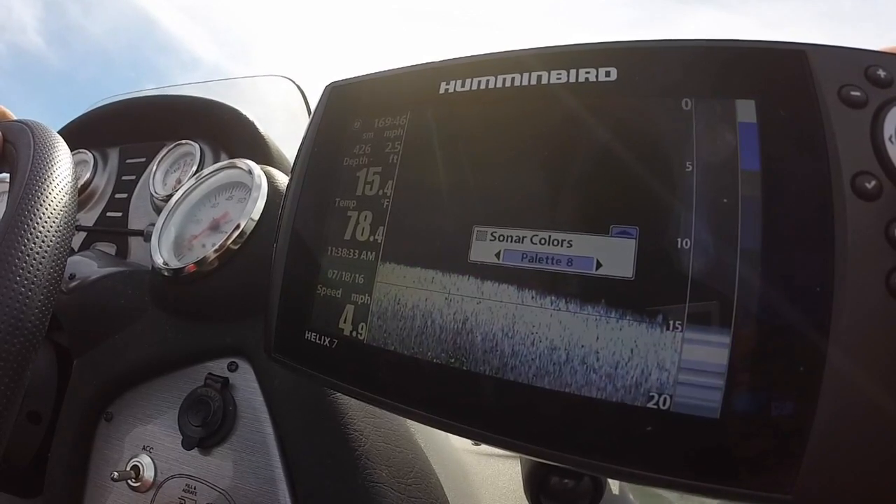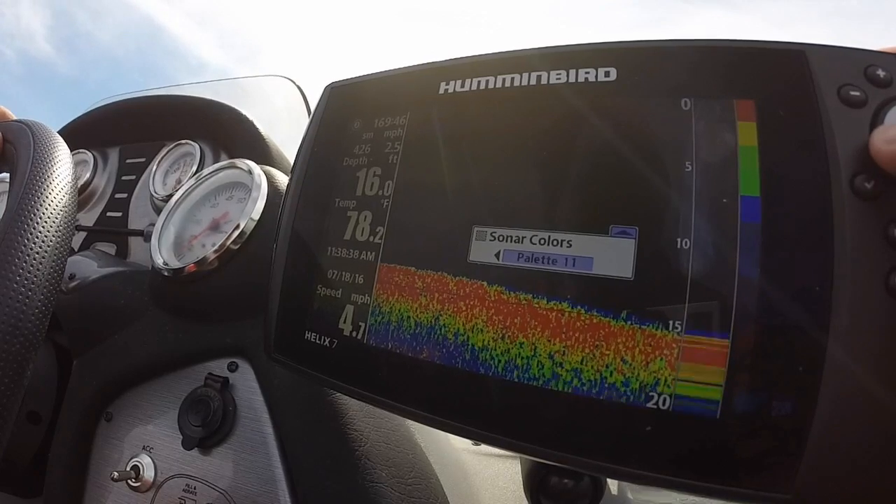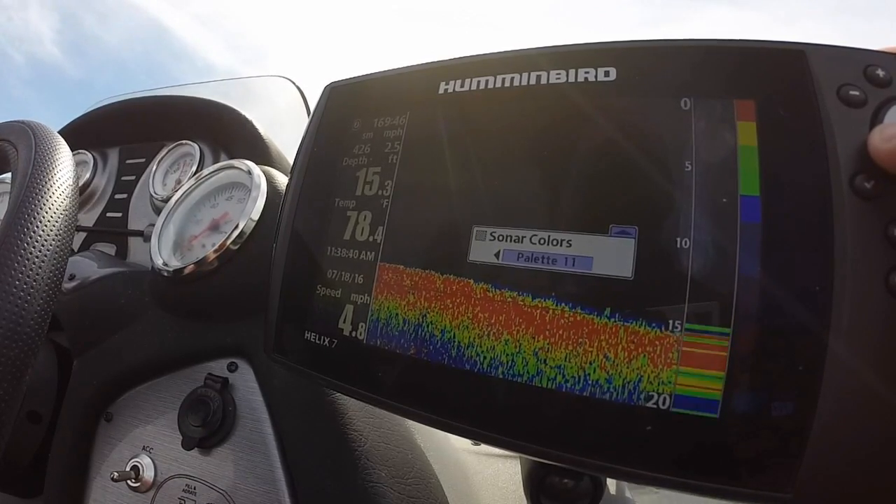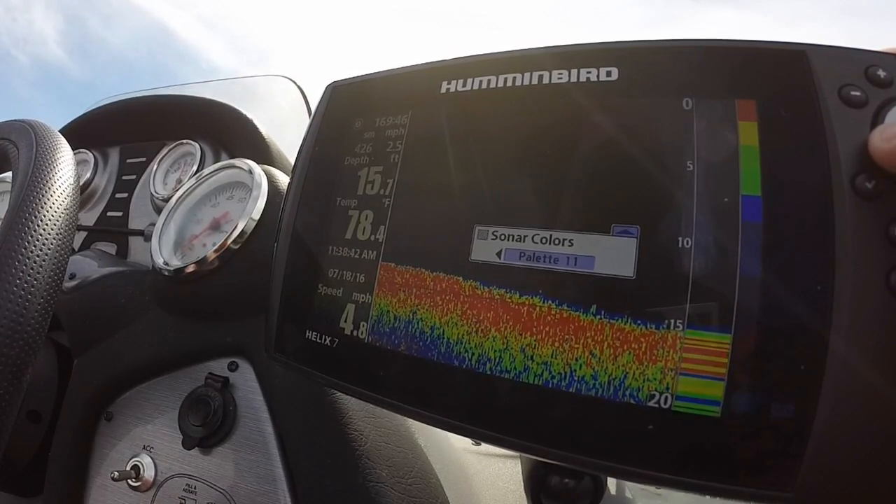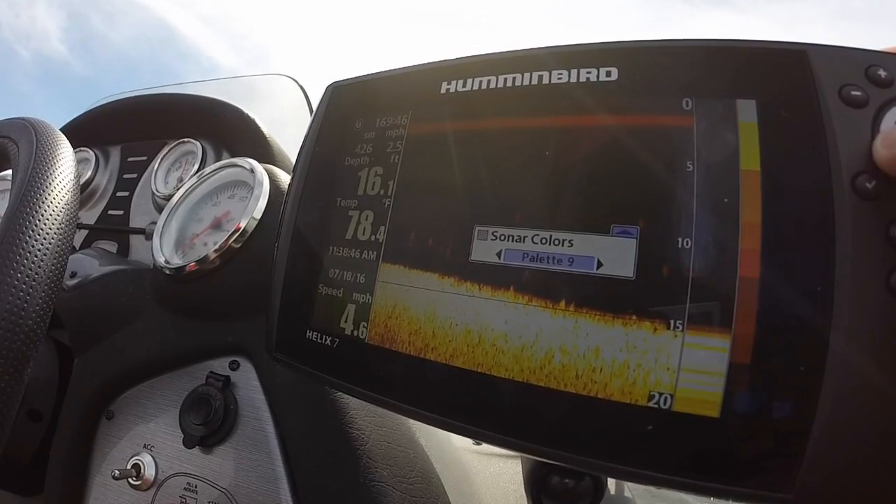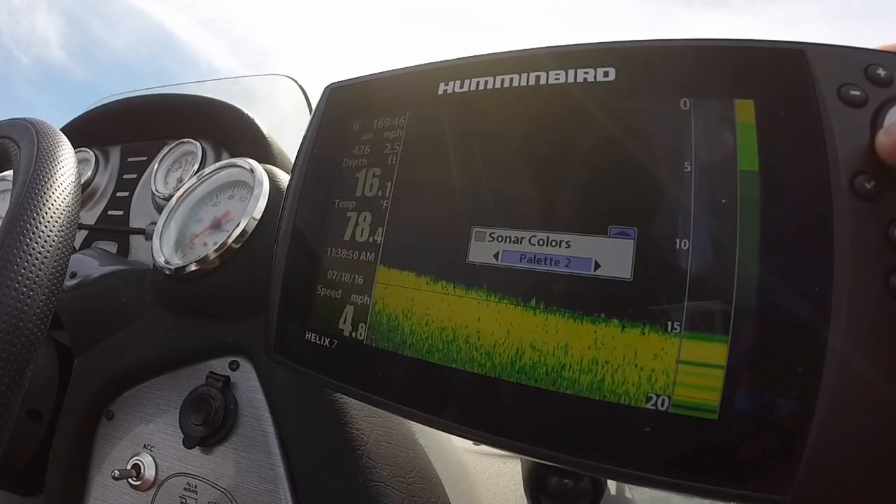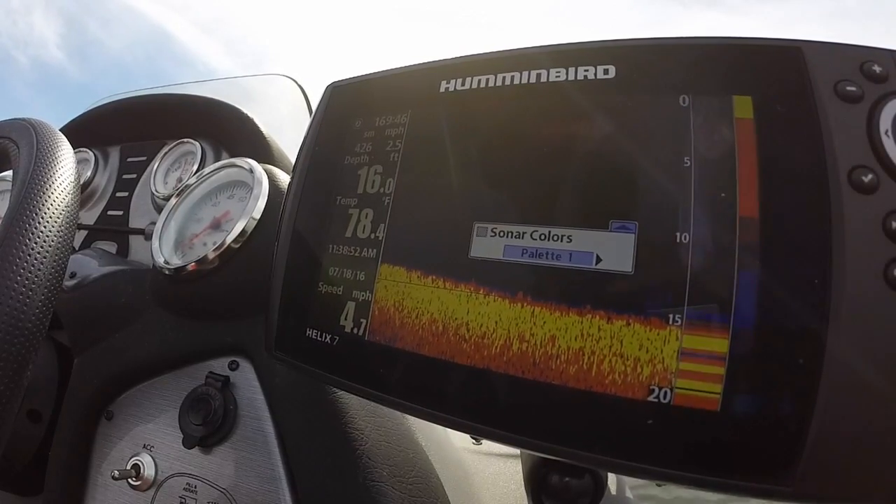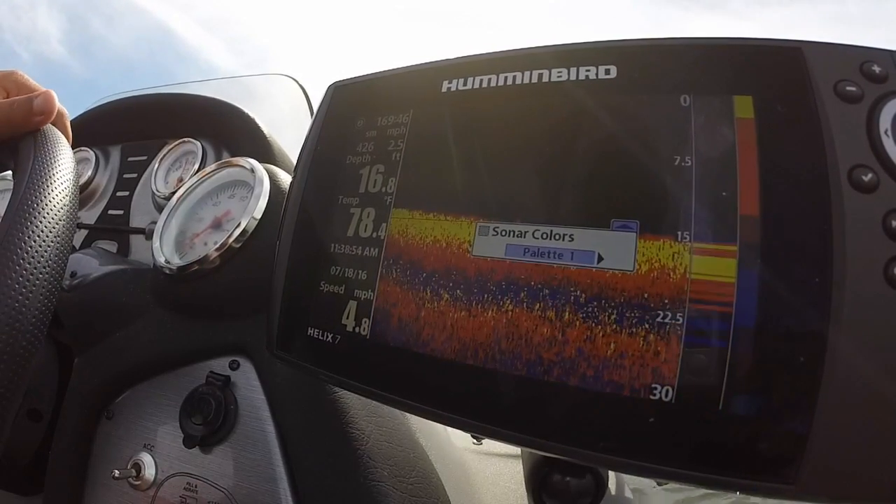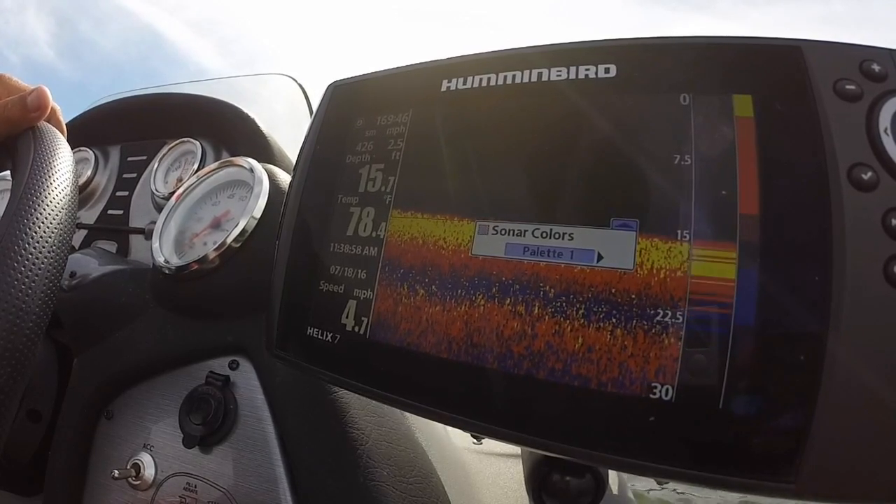And then you get most of the same colors as your down scan. 11 is again one of your normal colors, your original colors. But other than that, you get some colors that you get on your down scan, which I don't recommend using. I like to keep it simple and stay at the normal colors like 1 and 10. I just like to keep it simple and be able to see the fish.